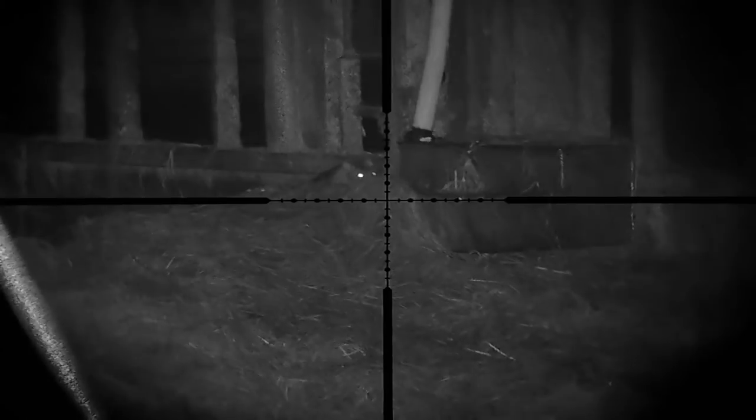And it started to play havoc a little bit with my scope and my laser rangefinder. So I did have a couple of misses. But still, my shooting wasn't too bad. I do manage to get quite a few tonight. That's actually 12 down so far, so we're not doing too bad.